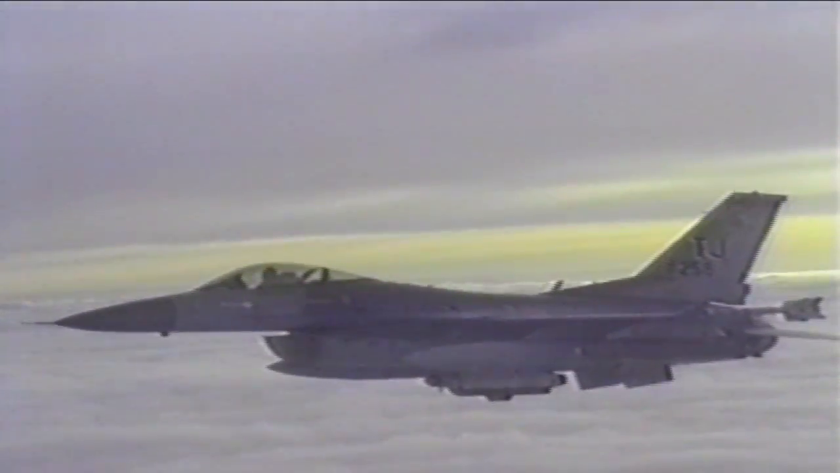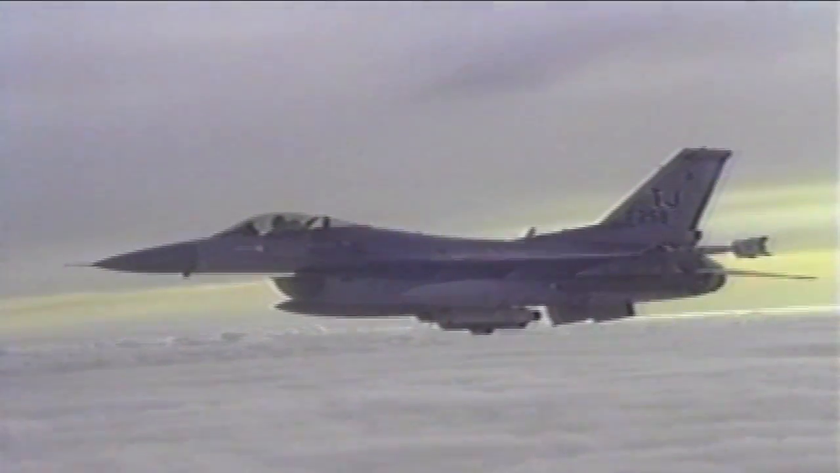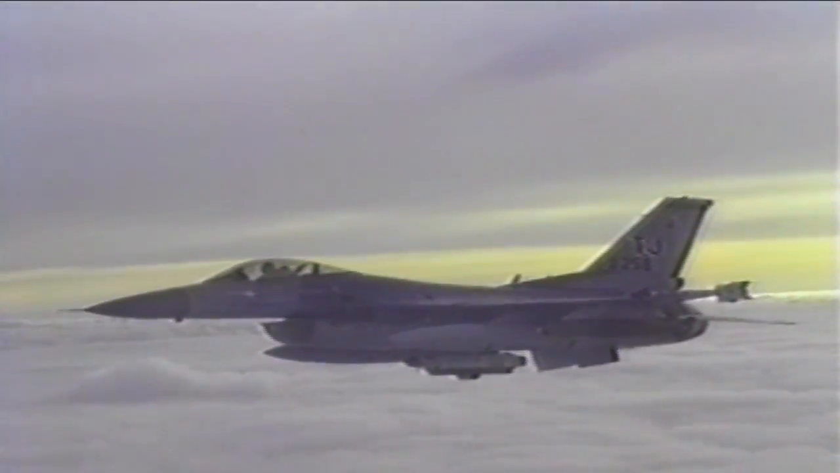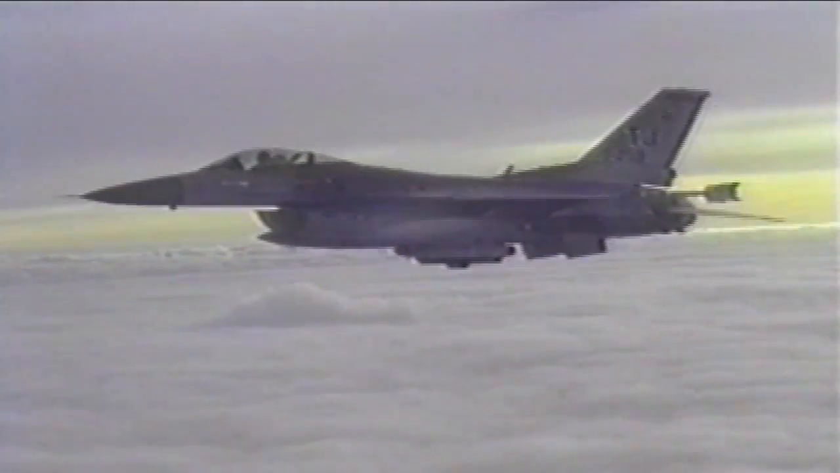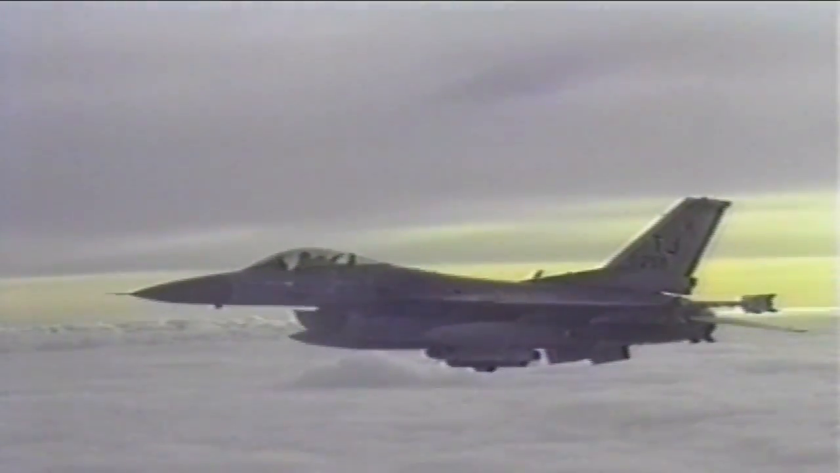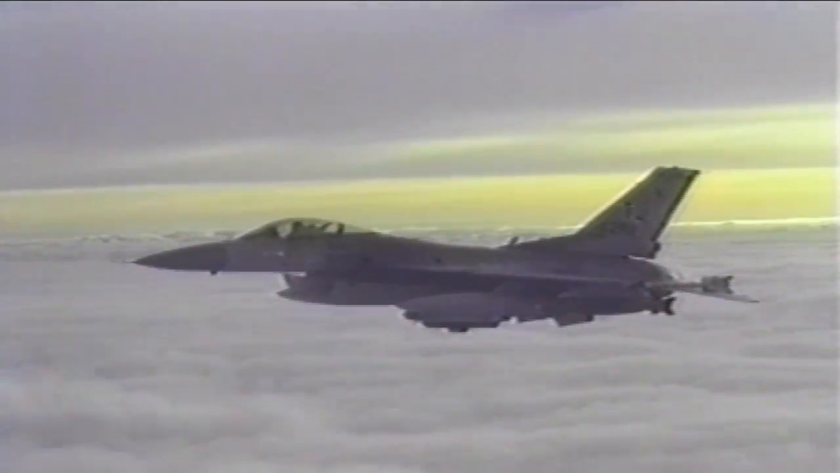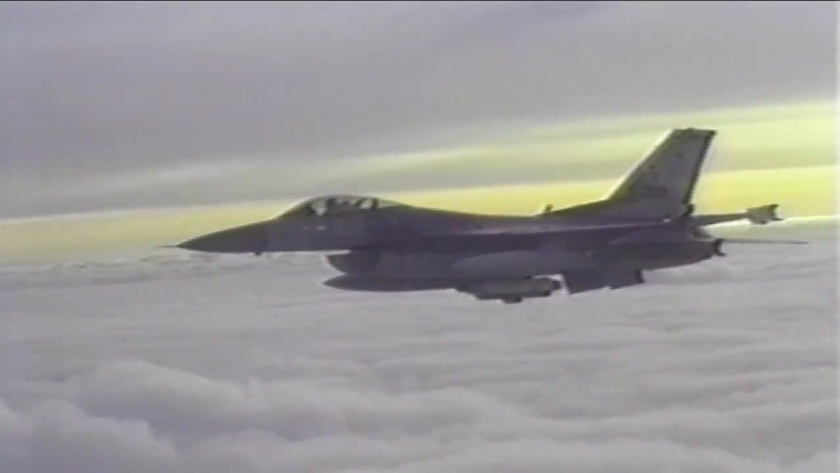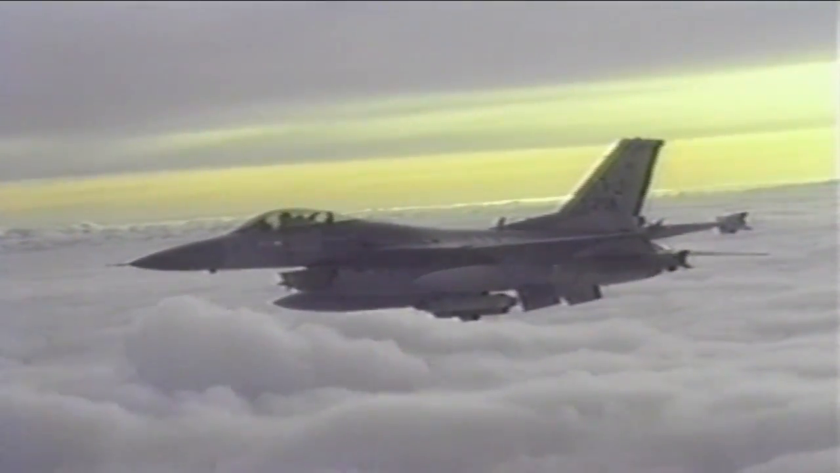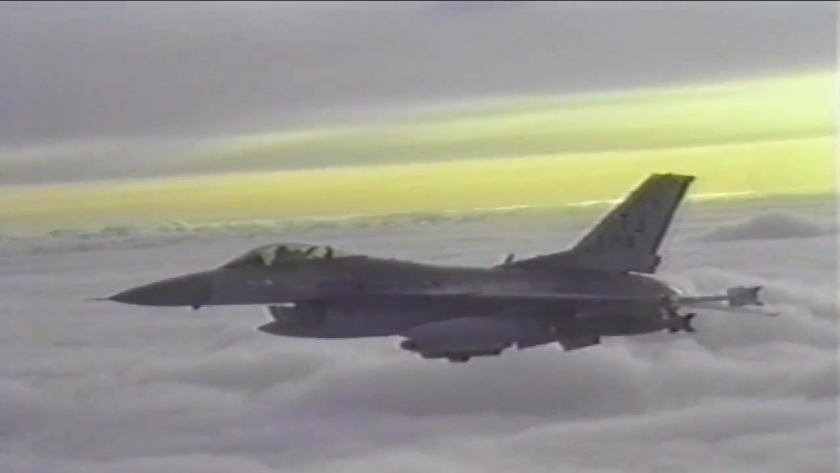774, push, yellow 3. Michelob 1-1, check. 2. Bulldog, Crush 03. Crush 03, go ahead. Crush 03, airborne as fragged on the Delaware 120 at 10. Crush, stand by, unable to give you radar advisories.